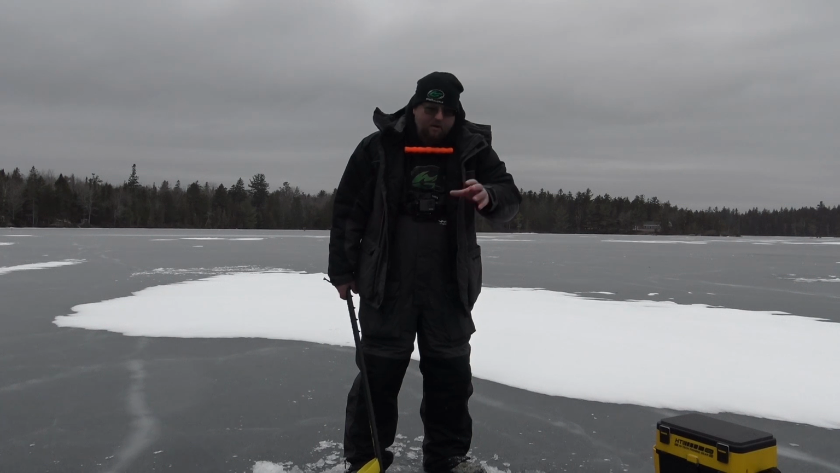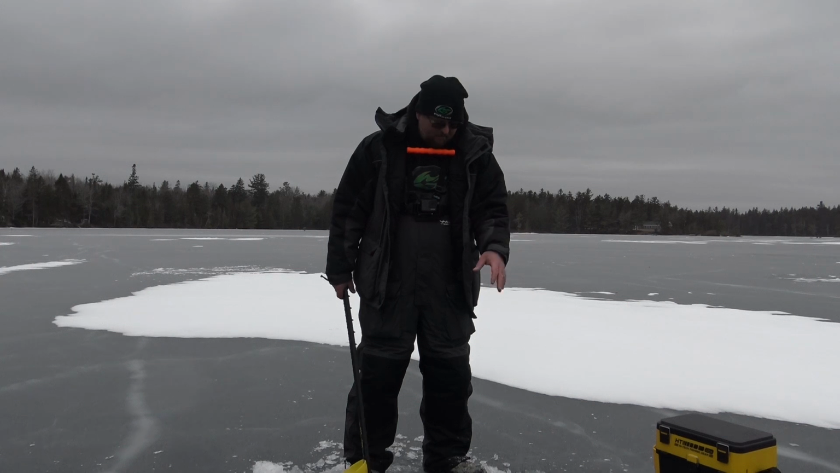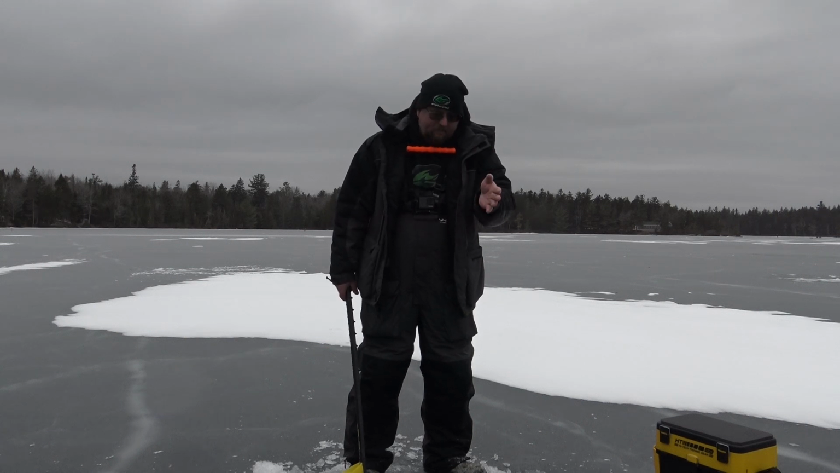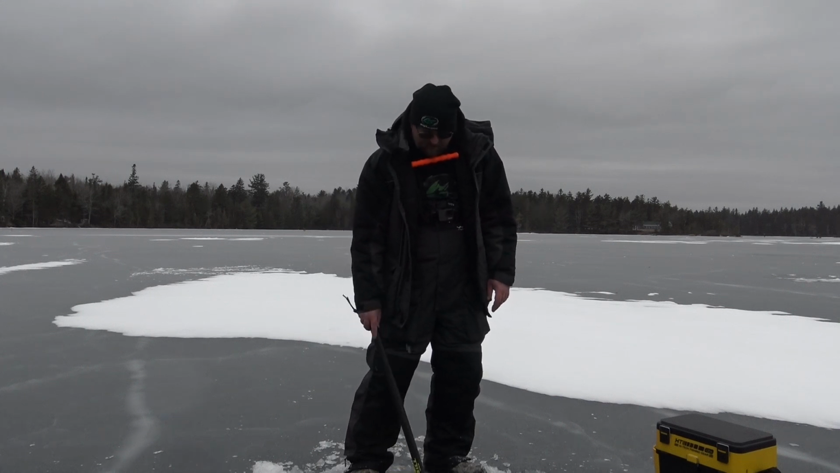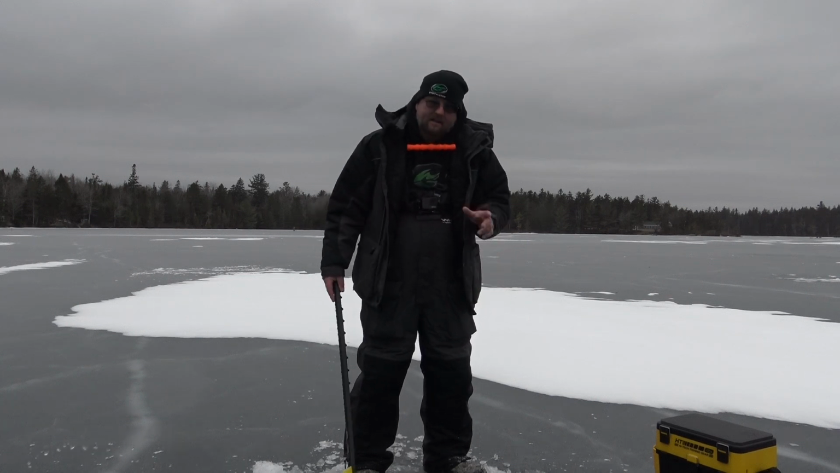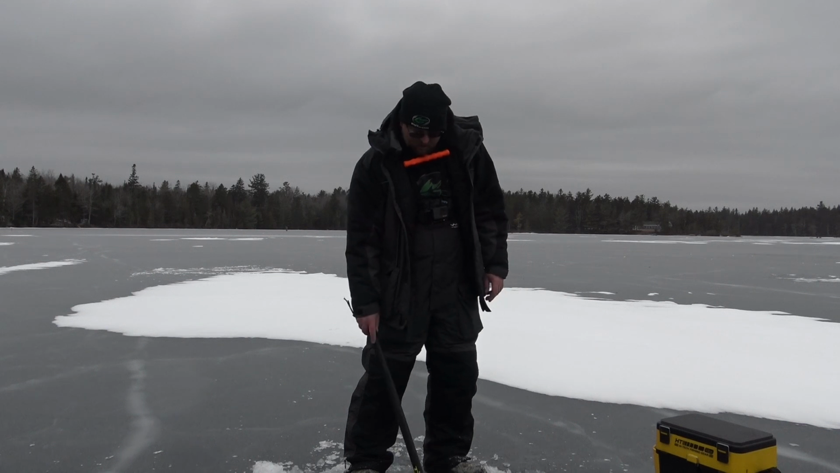That clears up all the noise, like me on the surface or any other unnecessary disturbance. When I adjust the gain to about 85%, it picks up my lure really well, and it shows the mark of a fish coming to check out the lure. That works out well for me on the Striker 4 flasher.